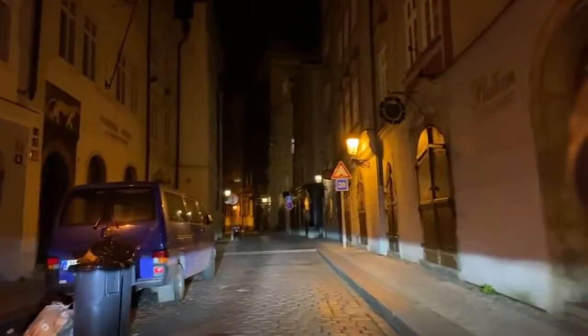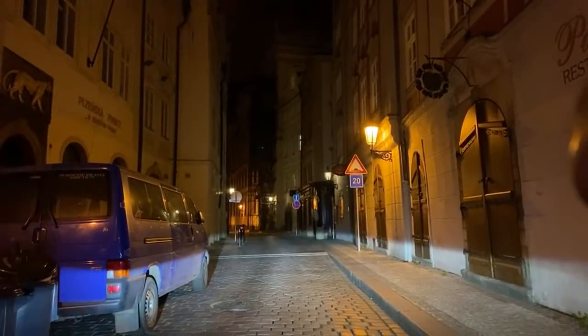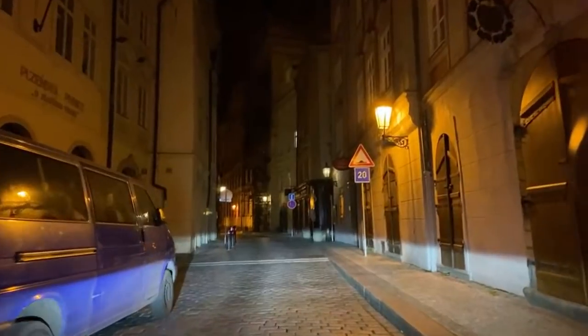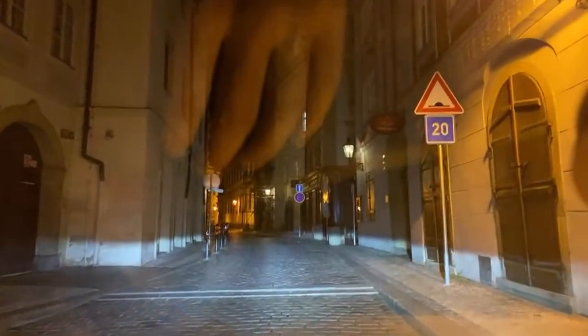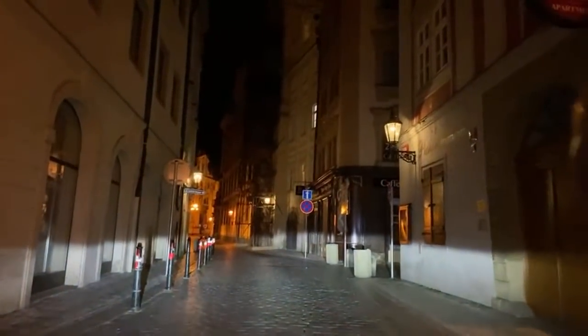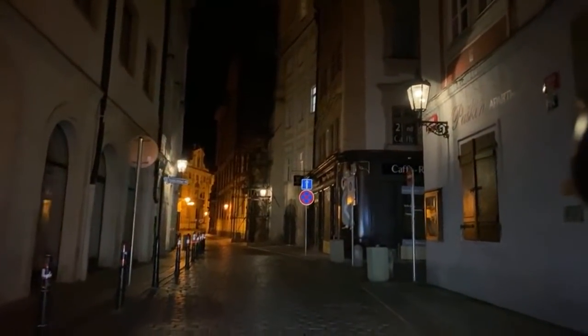Here on the left, okay, I'll stop here for a second. Here on the left is one of the most famous pubs. In the very left corner, you can see the Golden Tiger. That's a popular spot for people to go to have beer. This place has been shut down for a long time, and it's actually the last pub I went to when the very first lockdown began. I'm sorry, my hand. Now I'm gonna turn off the lights just for a second so you can see the original light of the street.